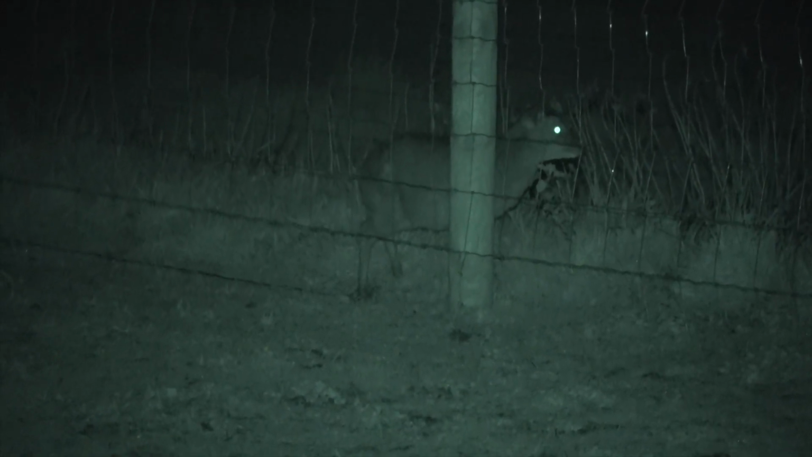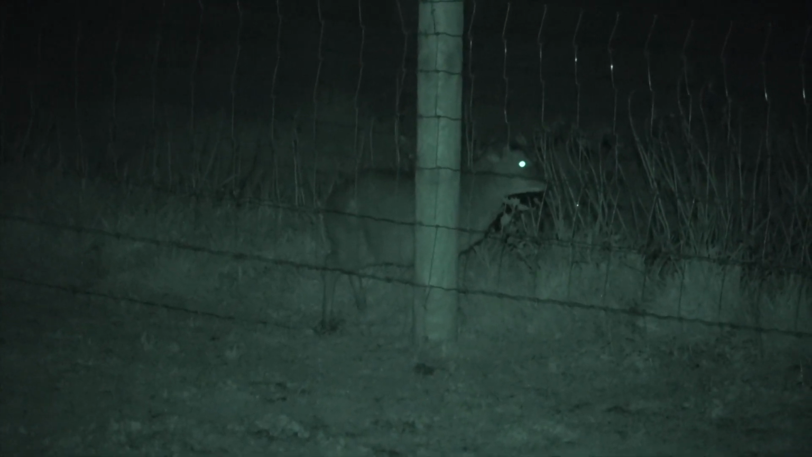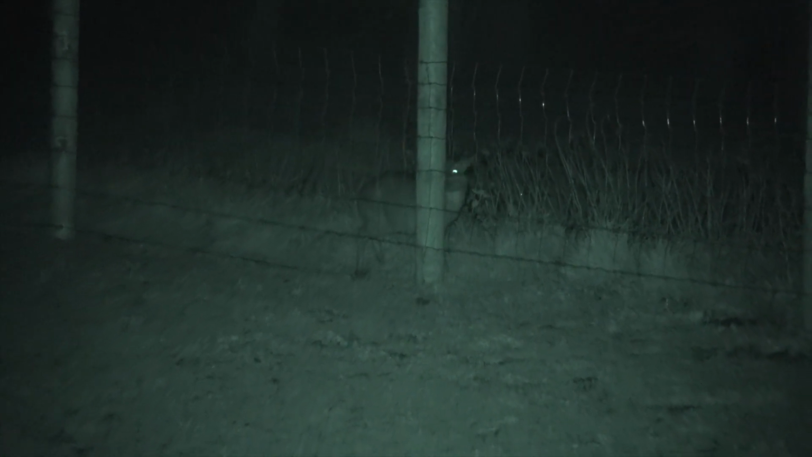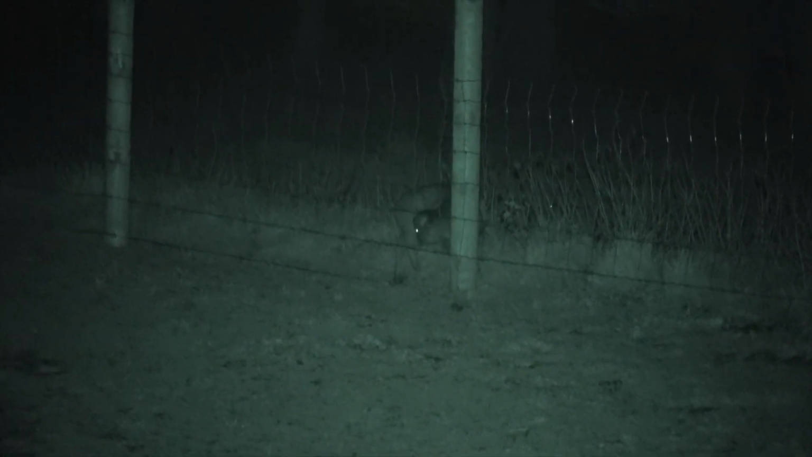And just as we were leaving, I thought I'd stop and film these lovely looking muntjac deer. You could see just the other side of the chicken wire here. I love to see these little things, and it's something that we are not short of in this area.